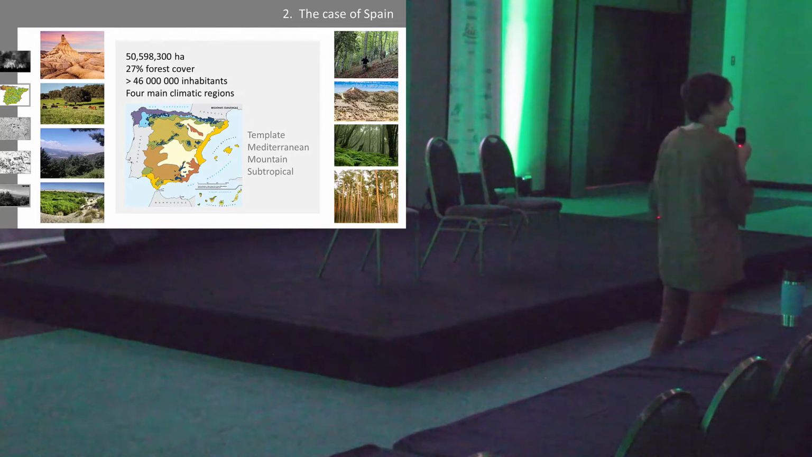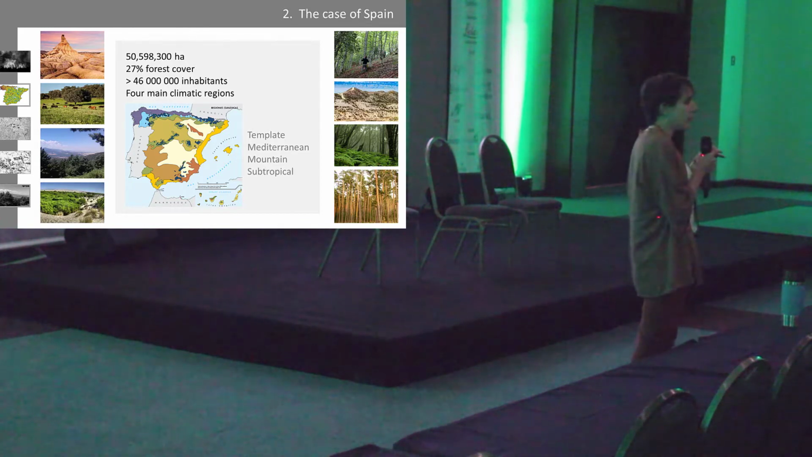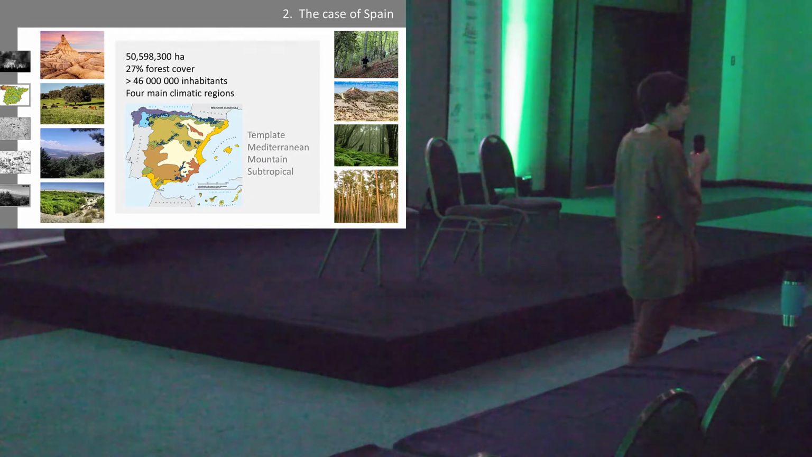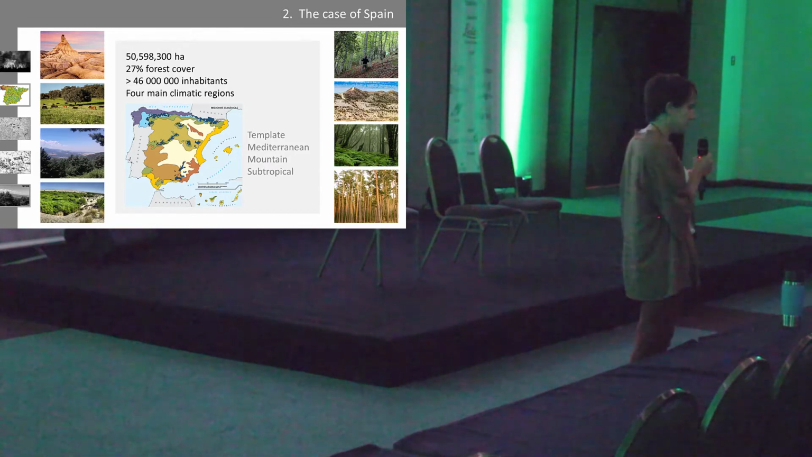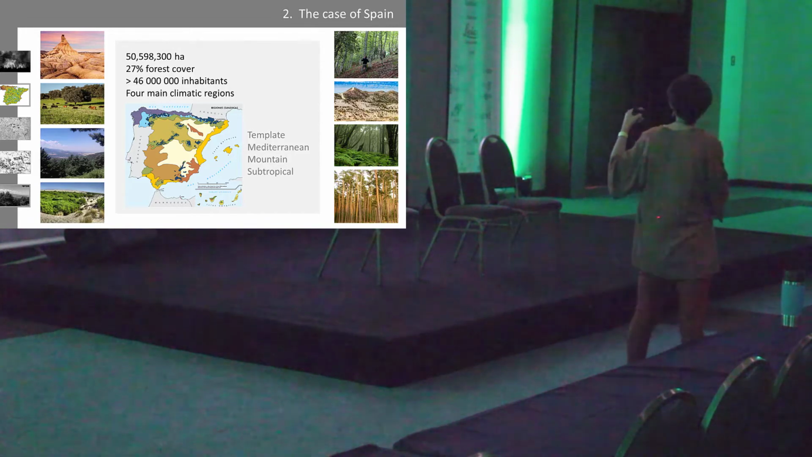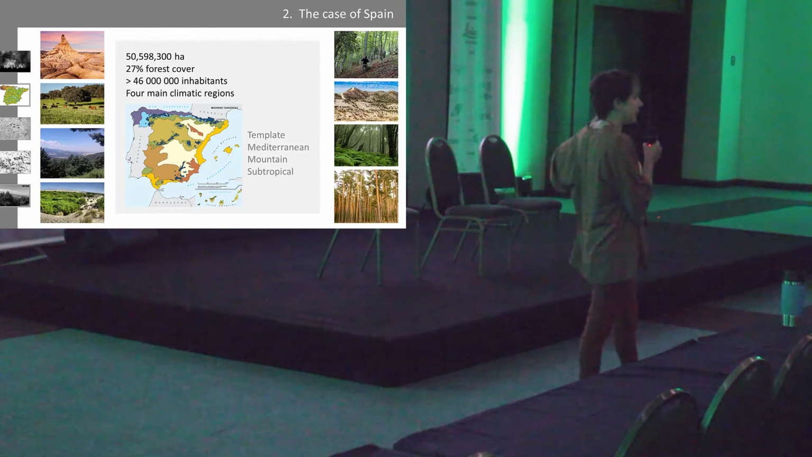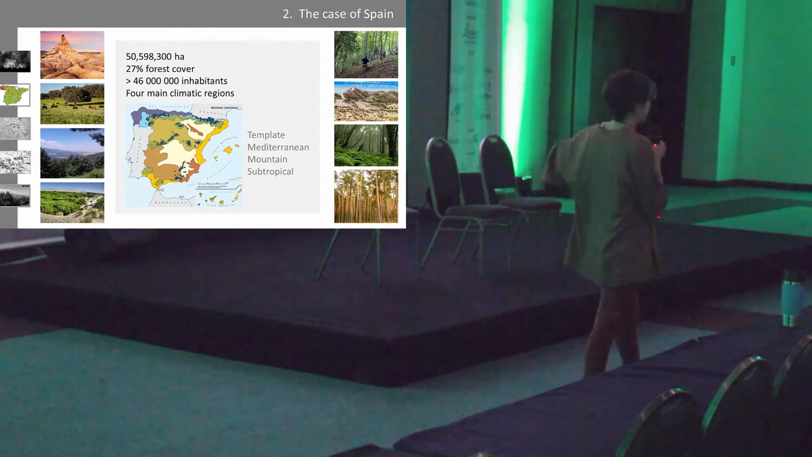We've got 46 million inhabitants, most of them living in the city, so we are experiencing some rural abandonment. We've got 4 main climatic regions: temperate, Mediterranean, mountain, and subtropical, which leads to many different forest types, as you can see in the pictures.